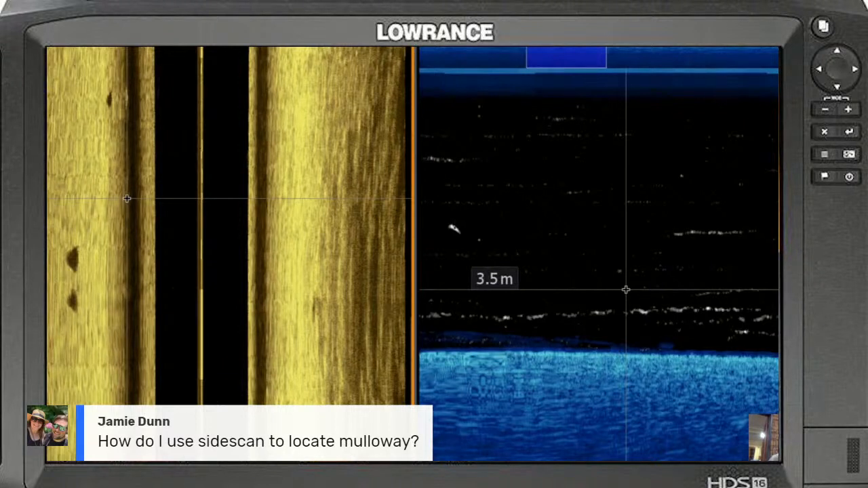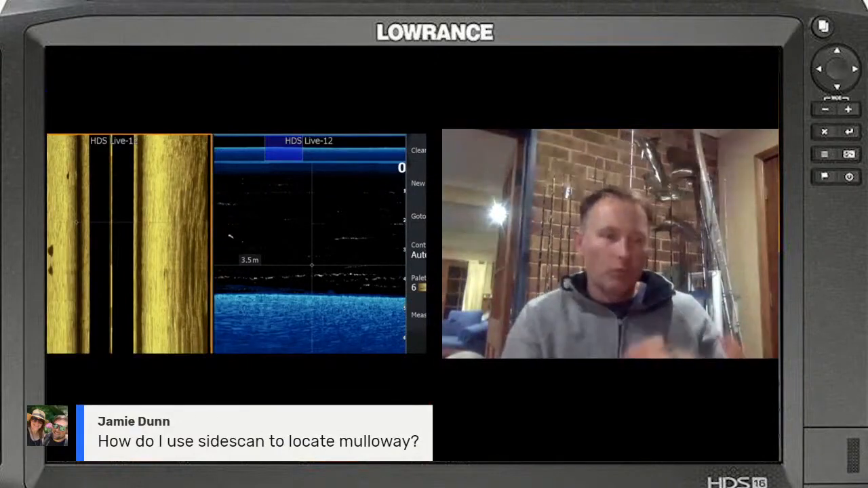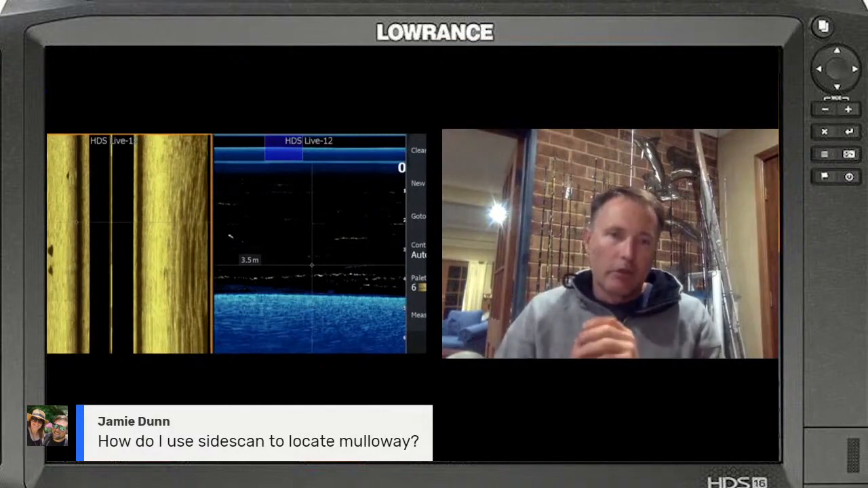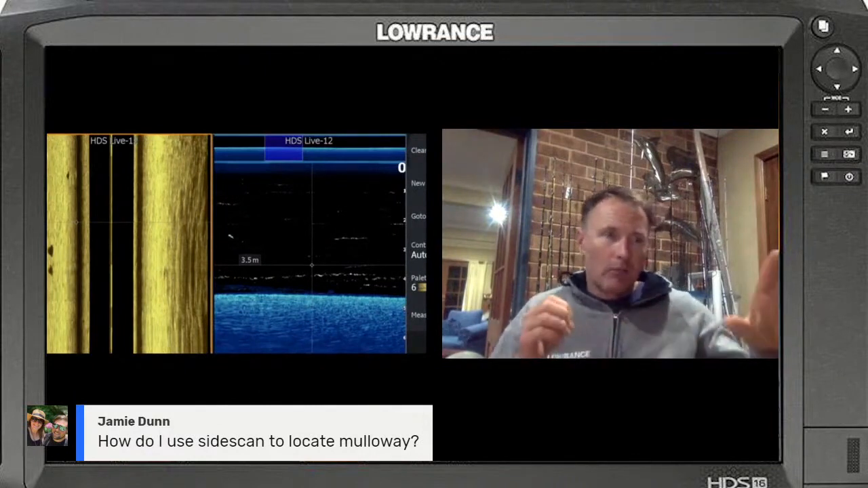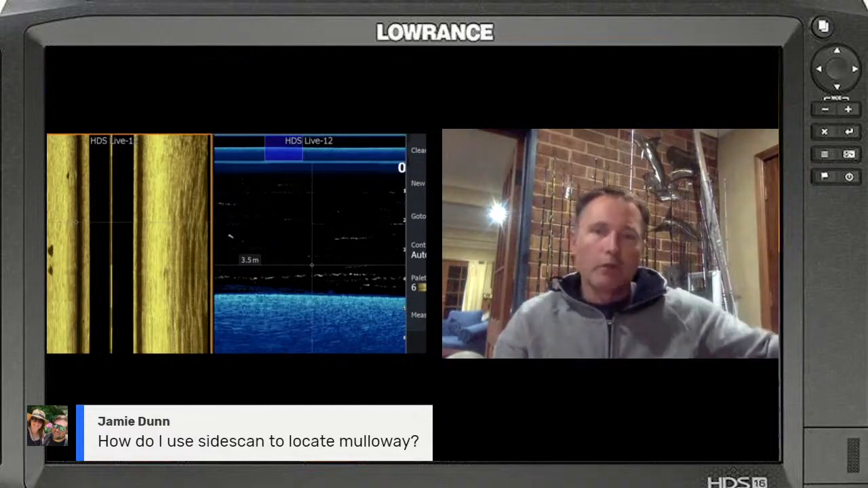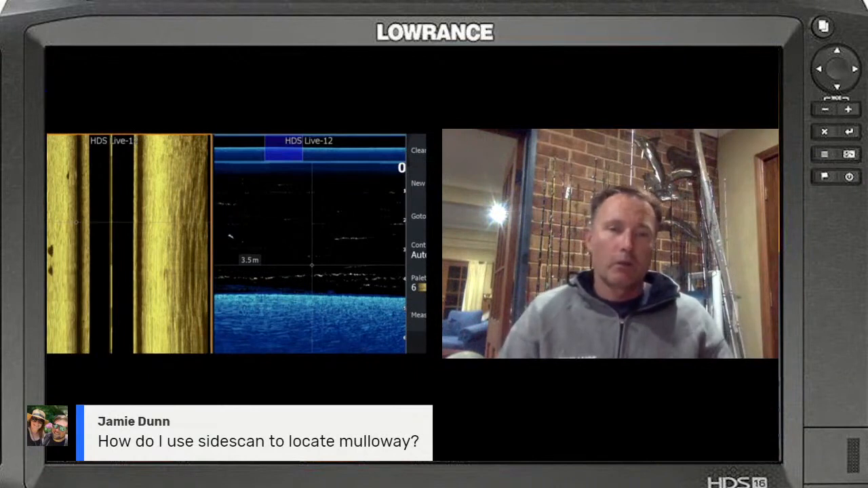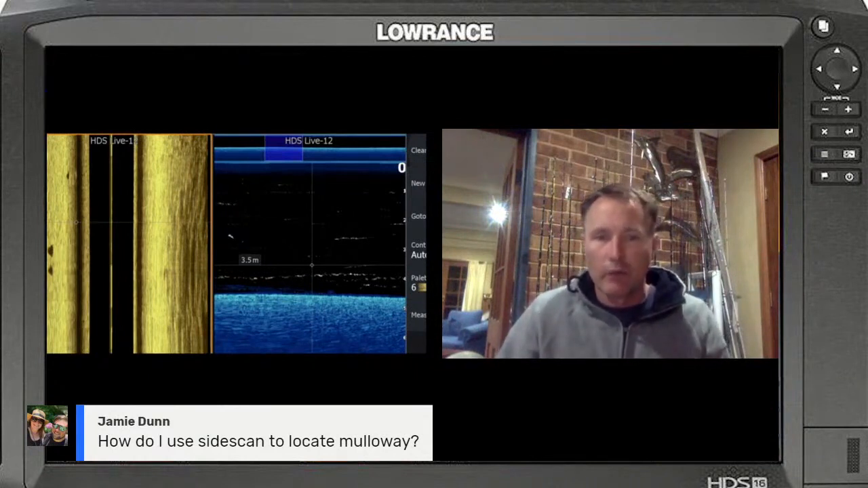If you're spot locked, so if you're anchored or spot locked in one spot, and you've got a bit of tidal flow there, and you're somewhere where you're thinking the mulloway are going to show up, I would definitely have that side scan punching out. And keeping an eye on it, you'll quite often see a school that might be swimming out 20 metres off to one side, so you need to cast a lure out or get a bait out that way as well. So it lets you know where they are. But side scan's a very, very useful tool for targeting mulloway.